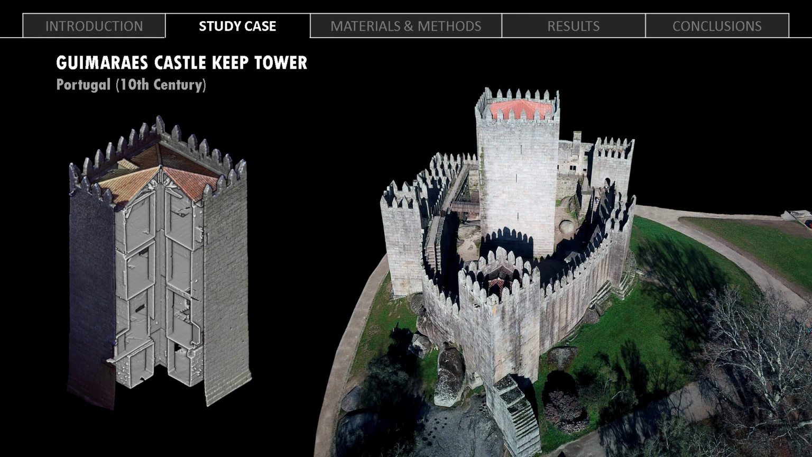As it was stated previously, the chosen study case was the Guimarães Castle Keep Tower in Portugal. Being one of Portugal's most significant landmarks, this 10th century fortress and its surroundings have been recognized as a UNESCO World Heritage Site since 2001. Currently, the building shows several damages related with out-of-plane movements along its facade, as well as the deflection of its timber elements, as previous academic works have shown.